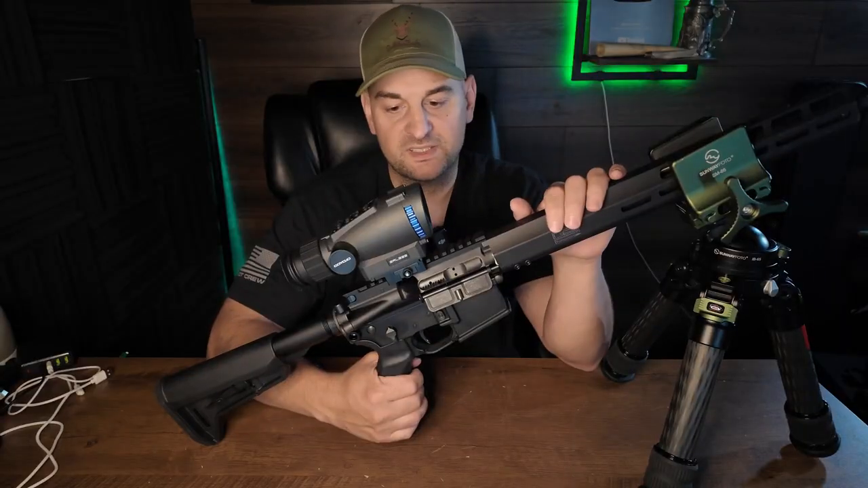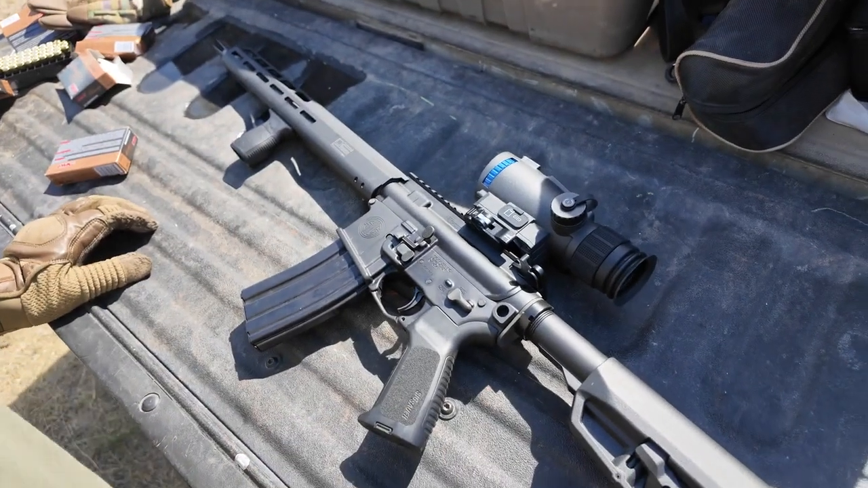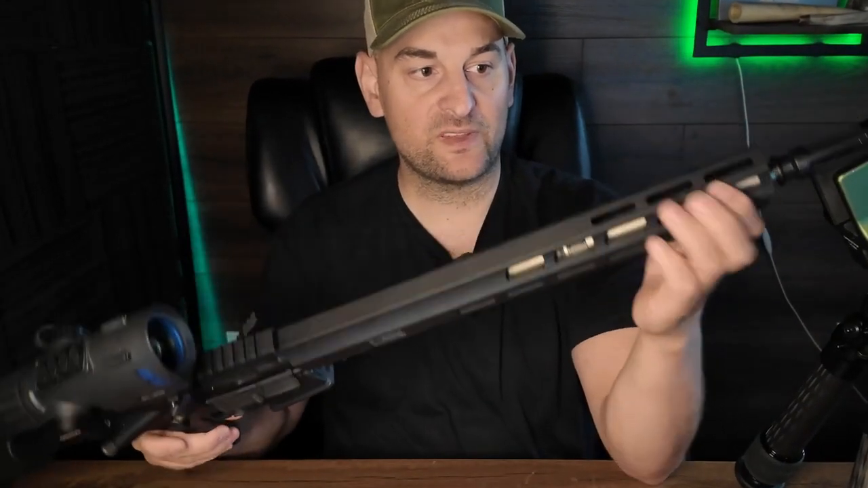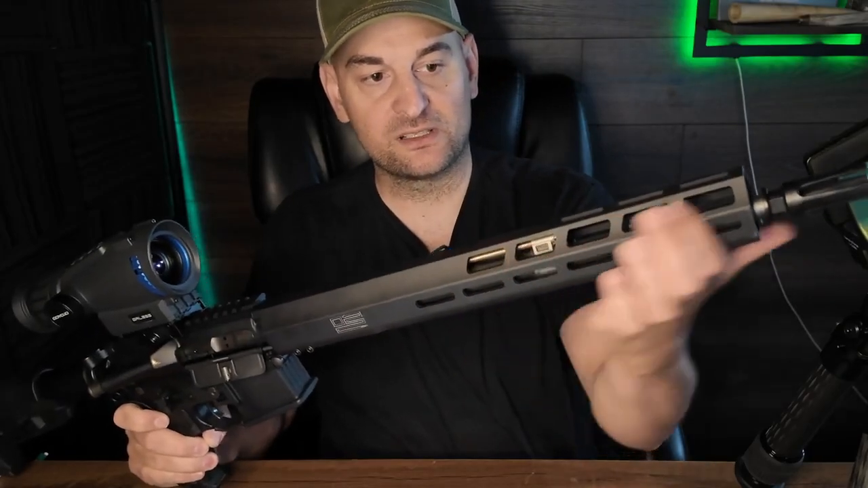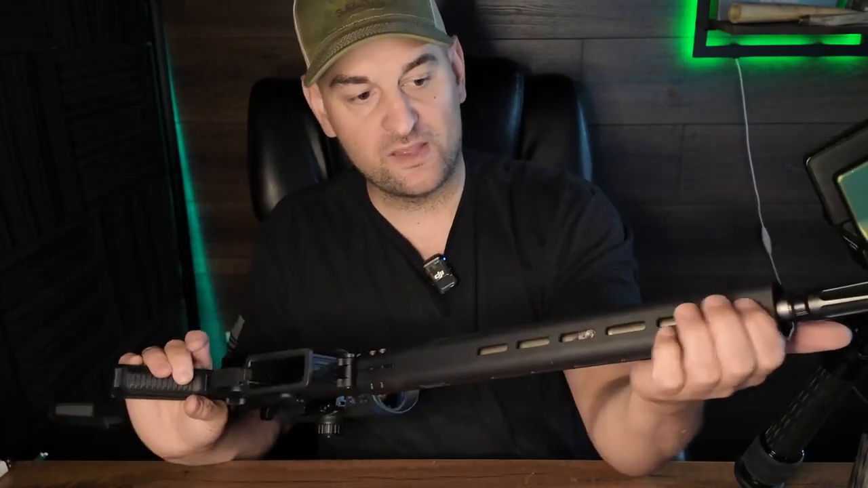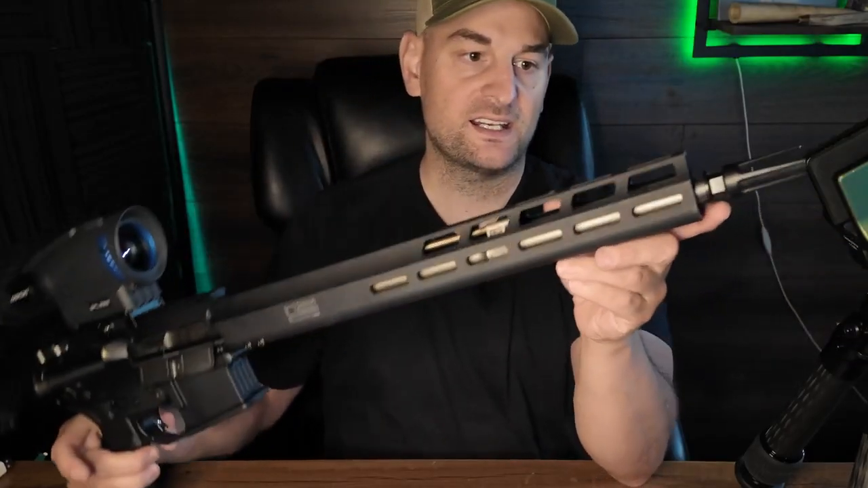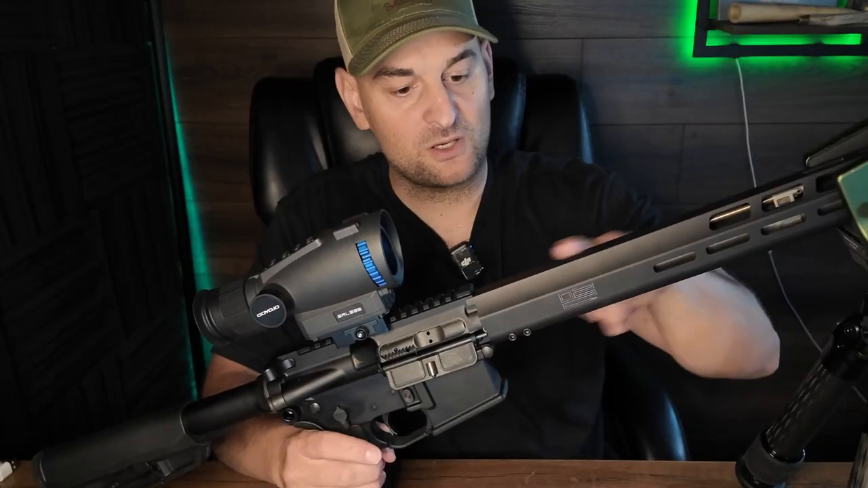All right, so during the testing of this optic, we used the SIG M400 rifle. It features a full-length handguard with M-LOK on the top and the sides. This angular porting here is not M-LOK. And then we have M-LOK on the bottom, flash hider on the end here, and it is threaded. It does not have any Picatinny rail across the top.